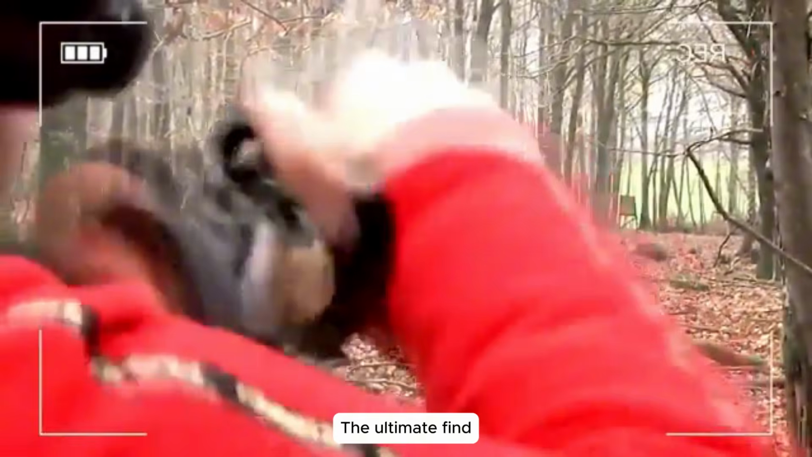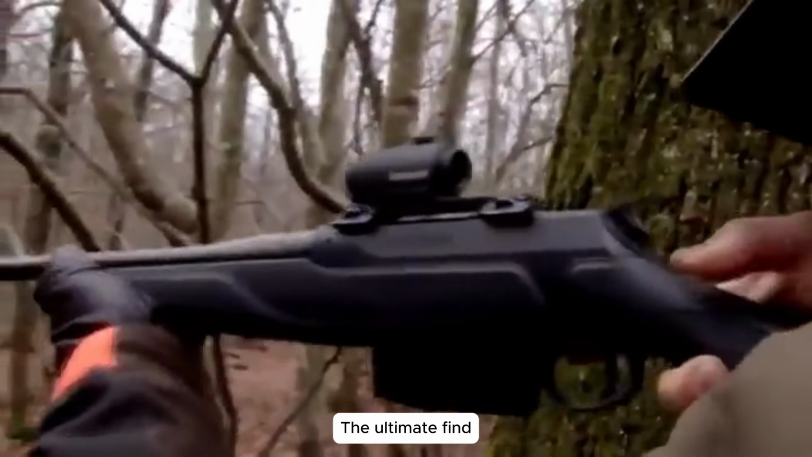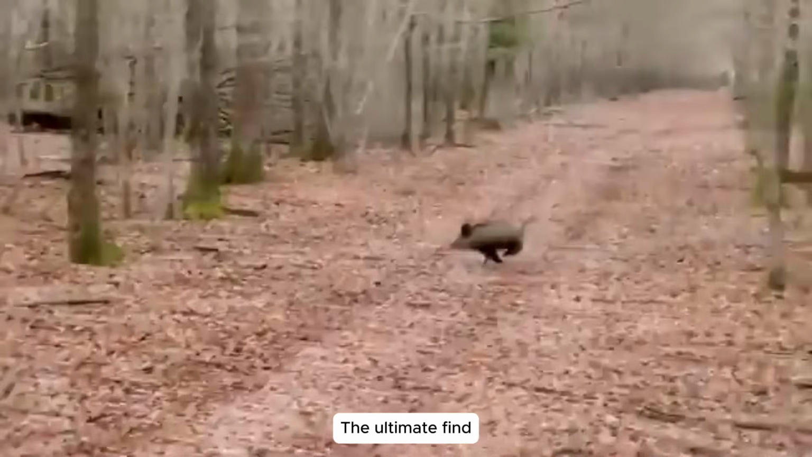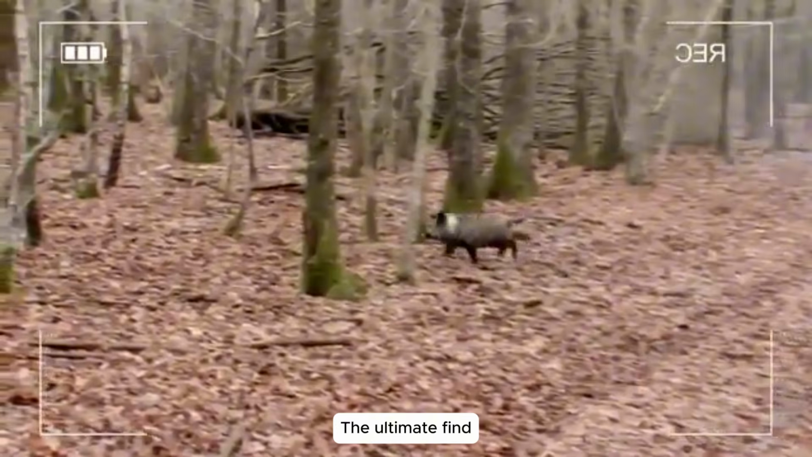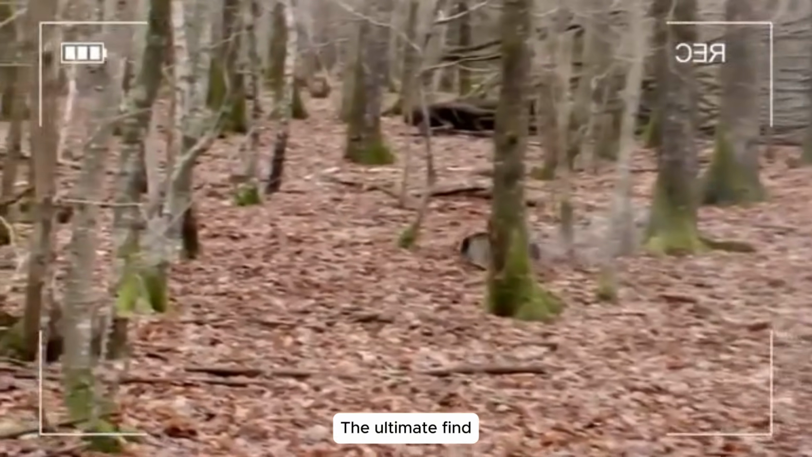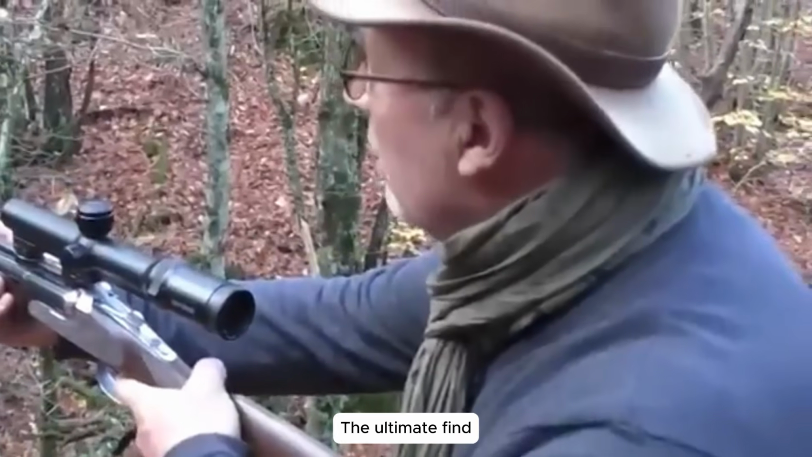Solo boar takedown. Through infrared binoculars, I spotted a lone boar foraging near the rice field. As it drew closer, I steadied my stance and fired. The perfect shot dropped it instantly, a critical strike in our relentless fight to protect the land.